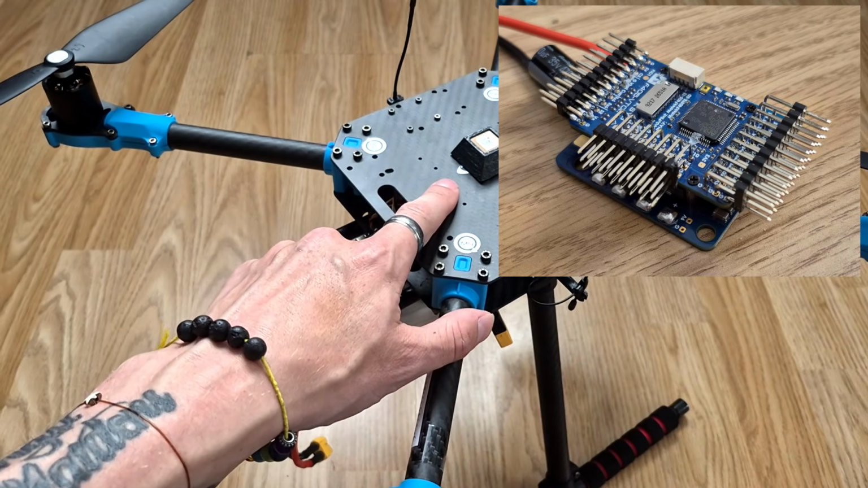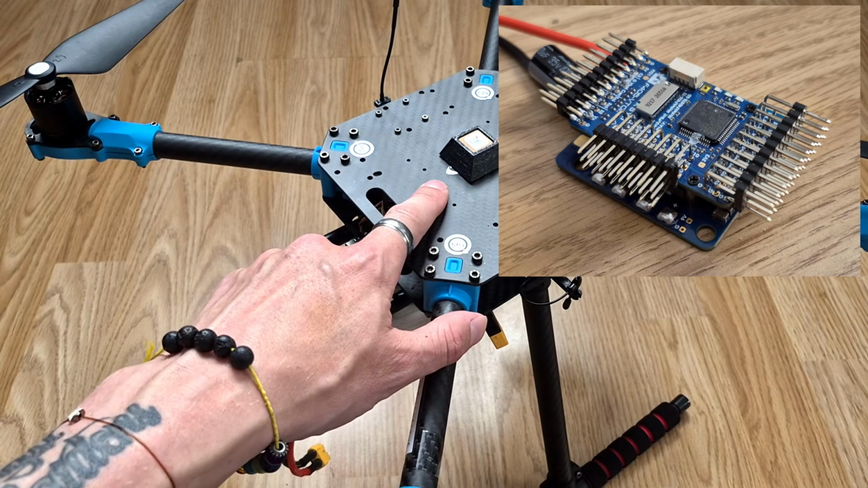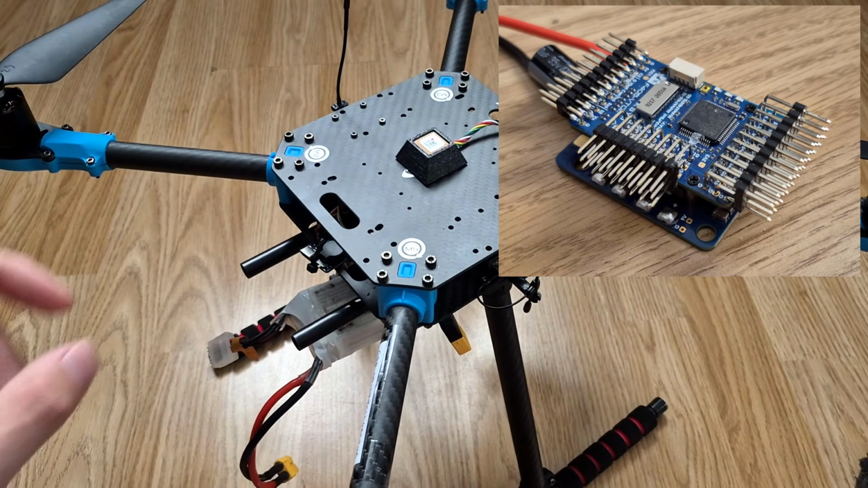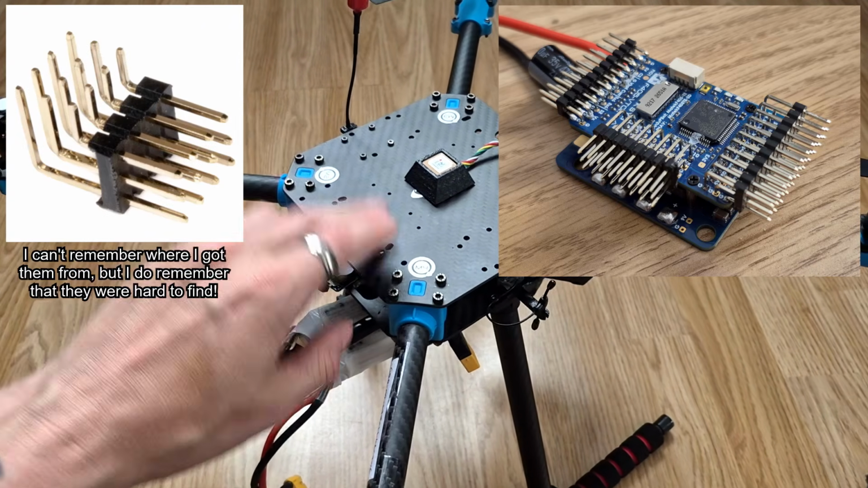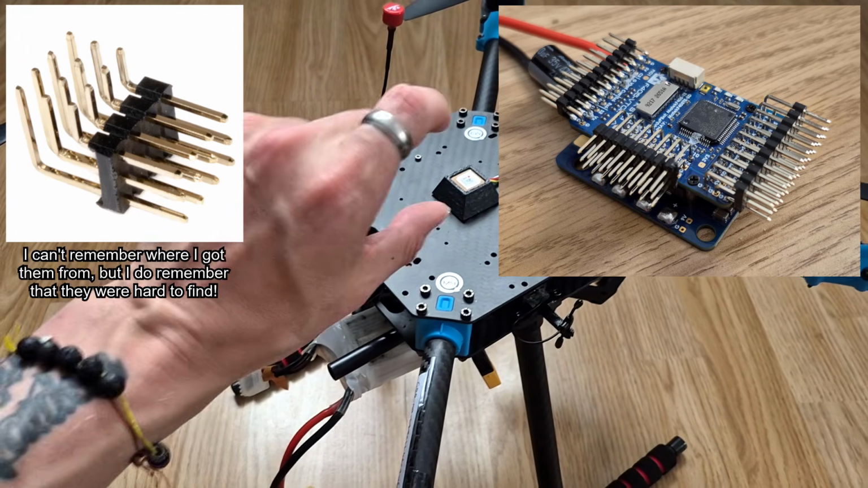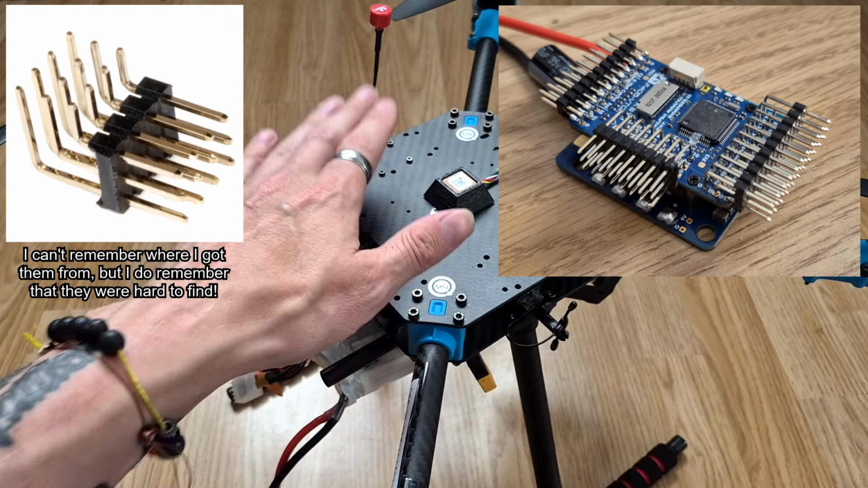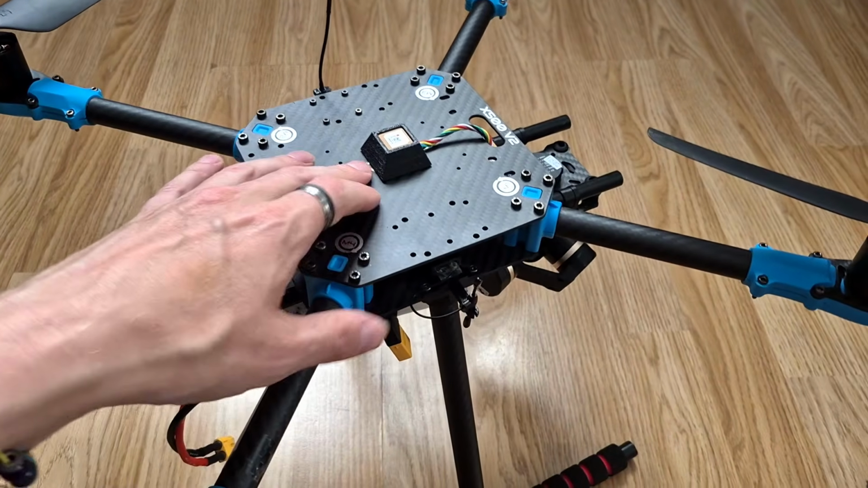I did have to solder 90-degree pin headers onto the flight controller. Normally you just have the upright pin headers, but if I did that, there wouldn't have been enough room to install the plugs and then put the top plate on. So I had to source my own 90-degree pin headers, just so I could have all the plugs plug into the side of the flight controller, which allowed me to then install the top plate. So yeah, that's the flight controller.